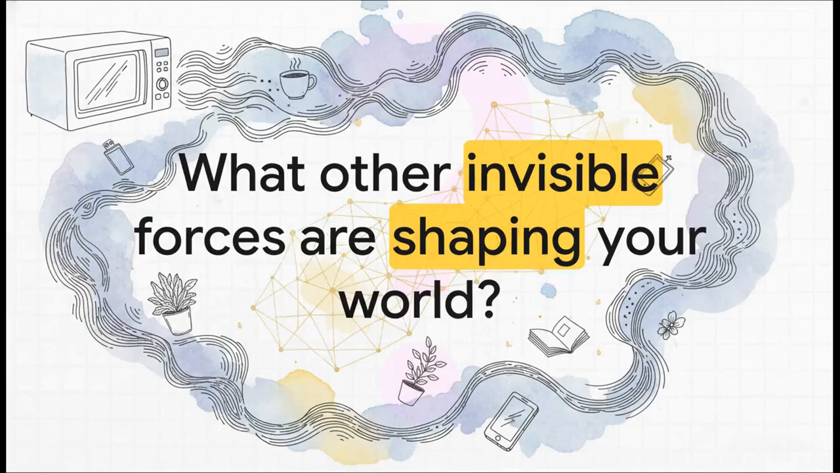And that kind of leaves us with the final thought, doesn't it? We just demystified this invisible force in our kitchens that we deal with every single day. And it really makes you wonder, what other invisible forces, what other hidden patterns are out there shaping our world